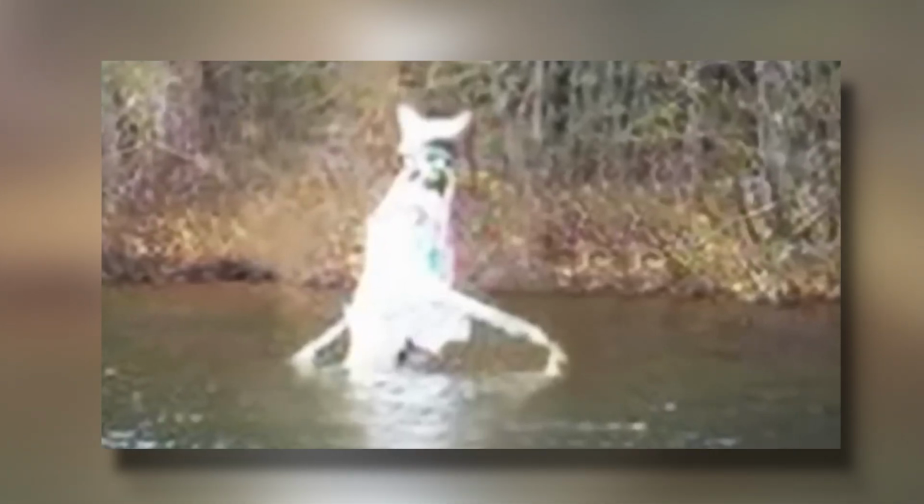Unidentified creature. Our next video shows footage that was taken of a crazy-looking creature wading in some water heading toward the woods, seemingly posing for the camera. This image has been floating around for some time. Zoologists and other experts have not been able to identify this creature. I'd love for you guys to take a crack at it.